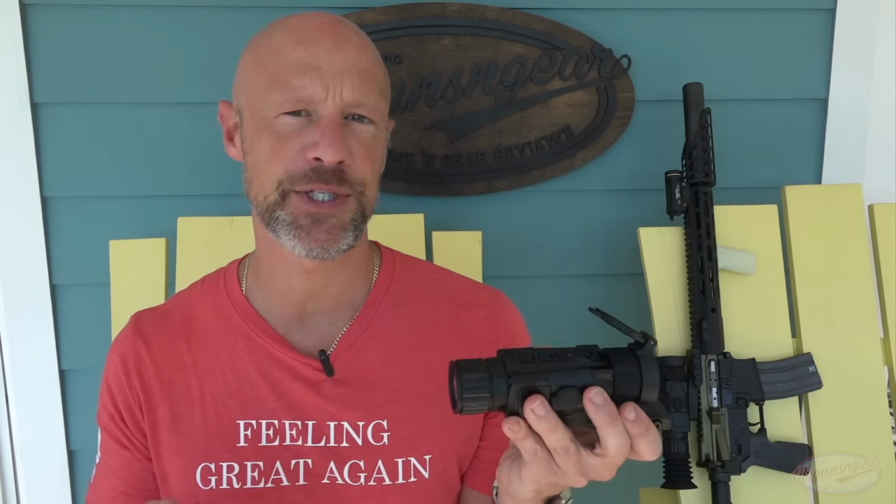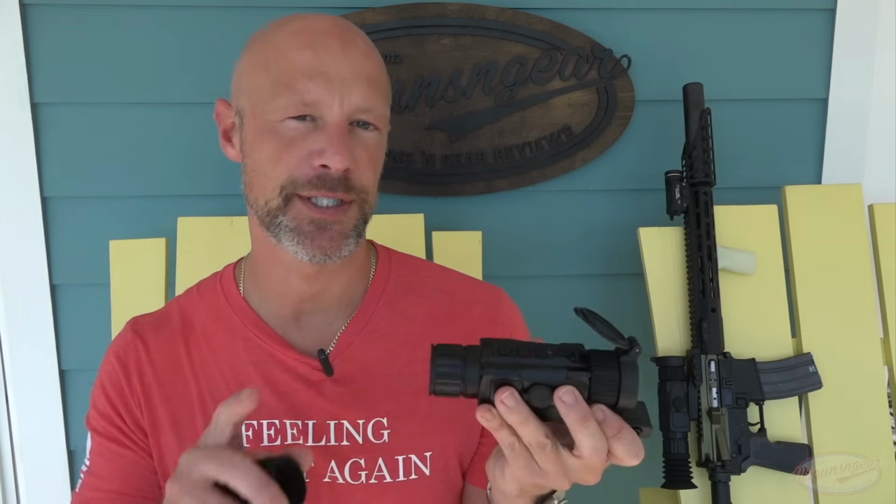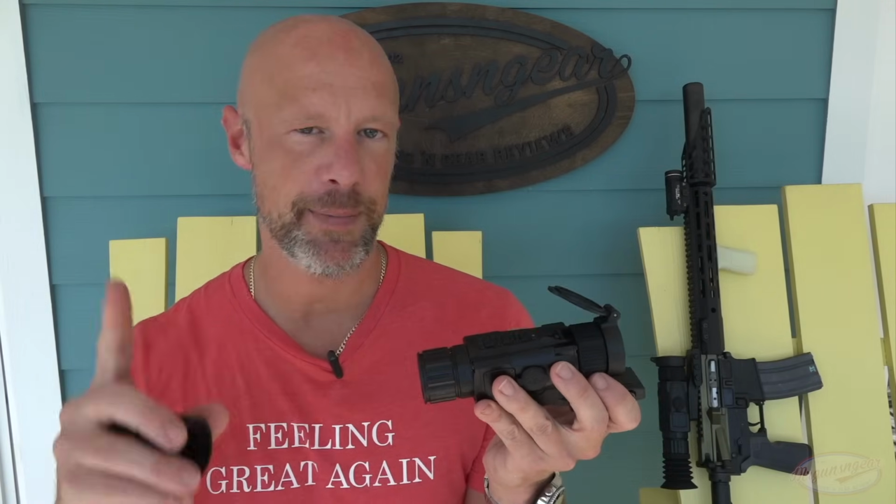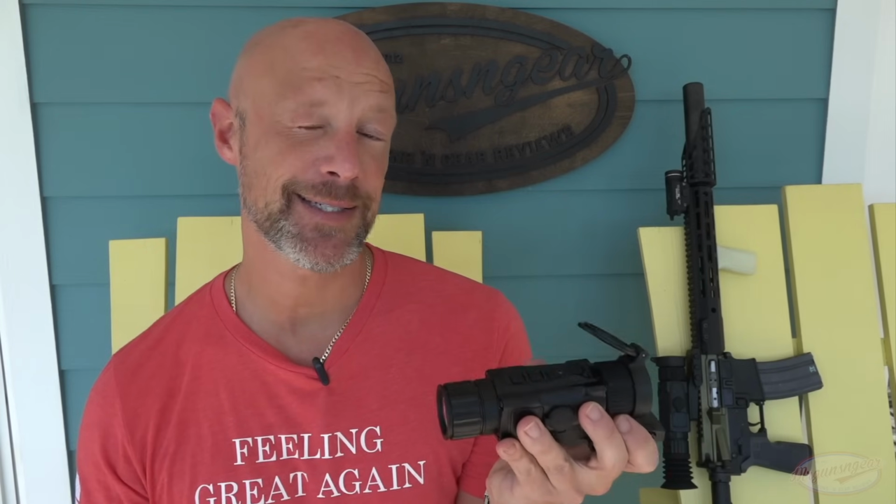It also has recording, so you guys have obviously seen some footage so far in this video. But it has a bunch of different modes of recording. So you can set it up, again, all this stuff goes in the menu. You can set it up so that way it will record 6 seconds before and 6 seconds after the shot breaks. You can also set it up by just pressing the record button, just tapping it lightly, and that will give you a 10-second clip.